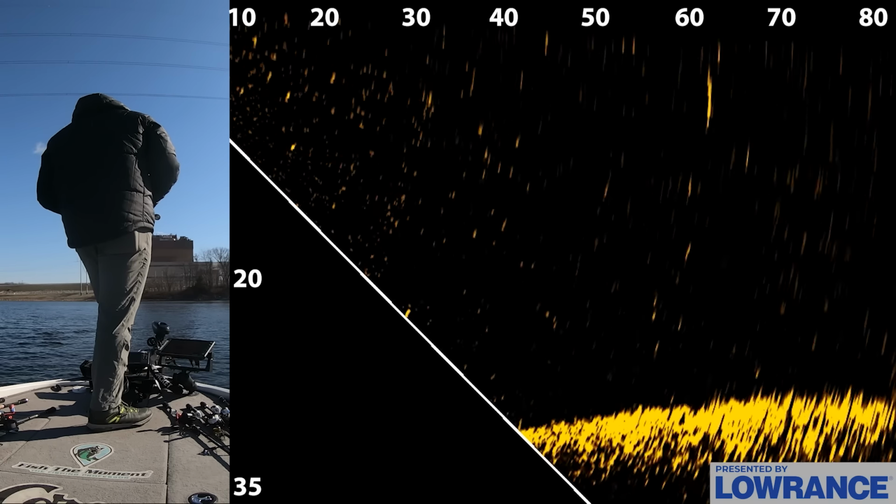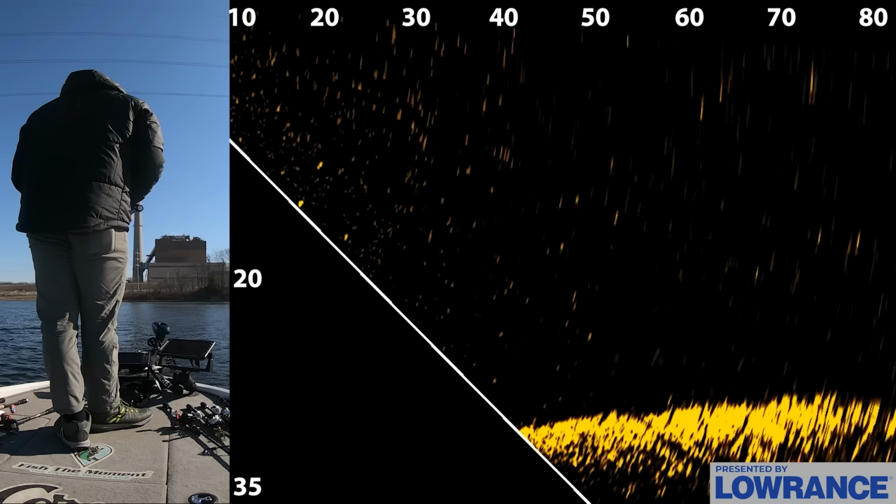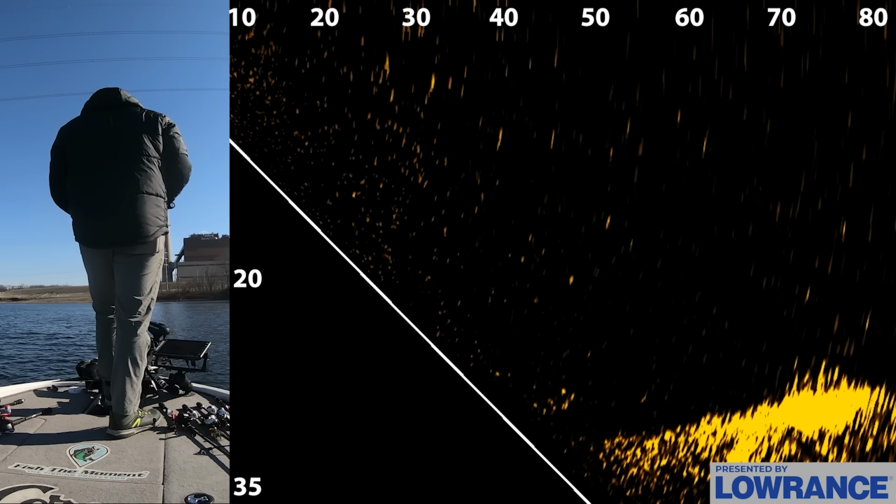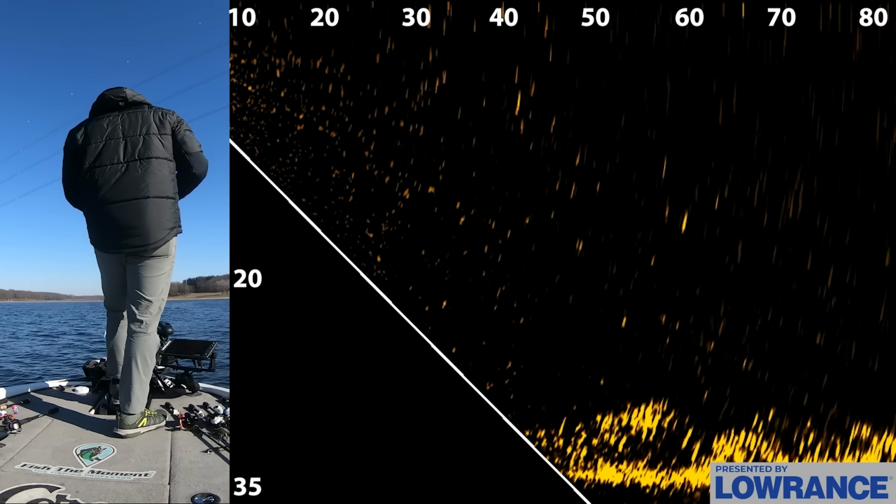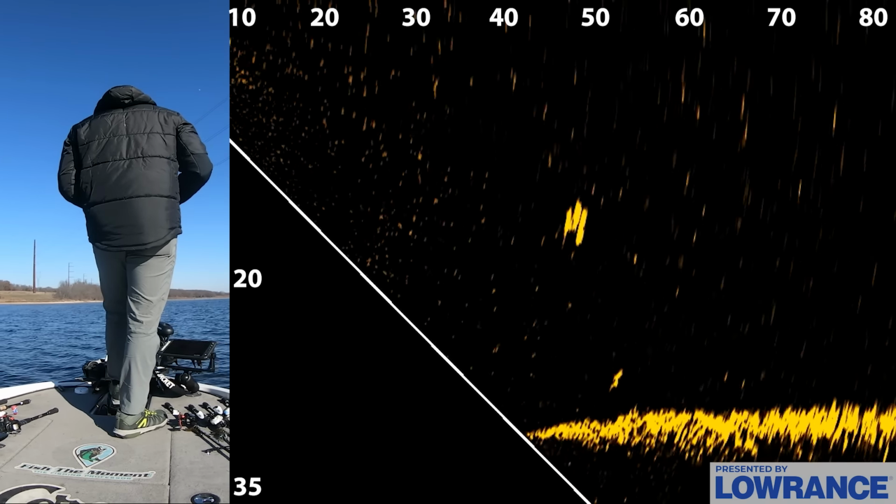I'm dropping to a fish right here. I'm gonna lose him on the screen again. I saw him down there. I'm just gonna shake it. Maybe just getting it around his face is enough to get him to bite. Who knows? Okay, here's 3 nice fish right here. 3 nice floaters.